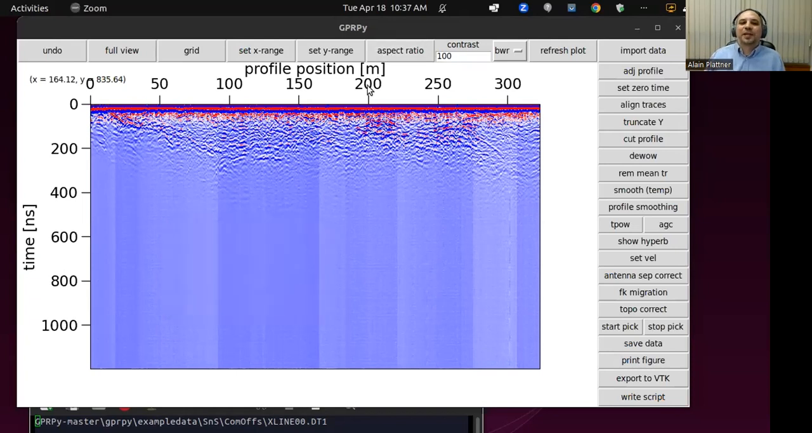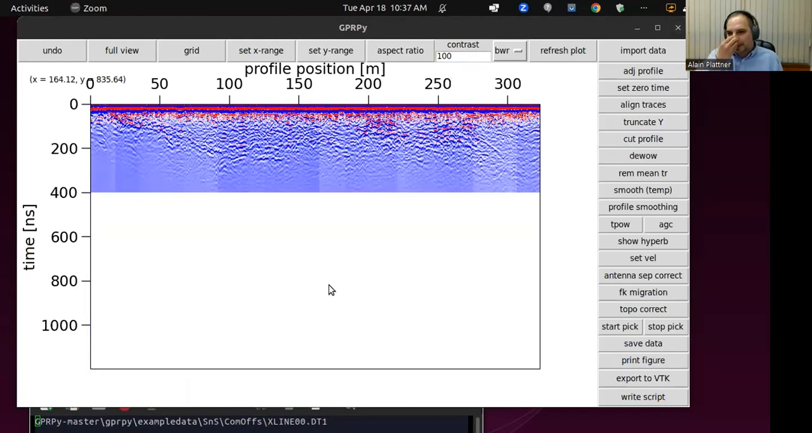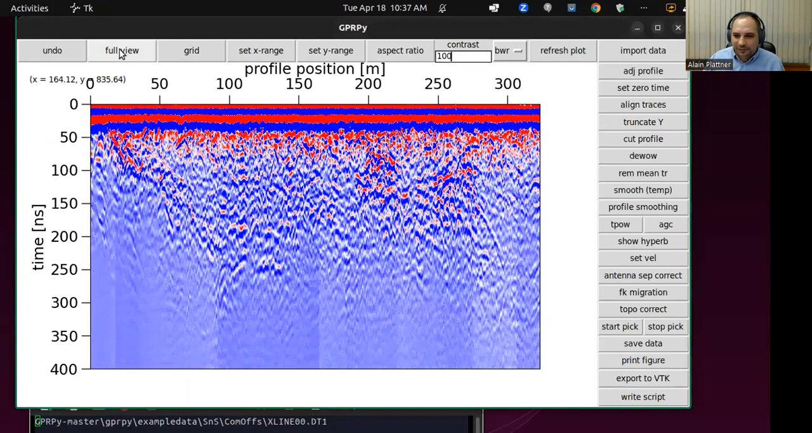Cut profile would cut the profile at 200 meters if I type 200, which I won't do here. We want to use the full one, but truncate Y is the y-axis. Let's say we want to cut that at 400. And then we can now make this the full view by just clicking again on full view. Okay, cut profile can do the same just for the along profile position. I apologize that I accidentally pressed that one first.